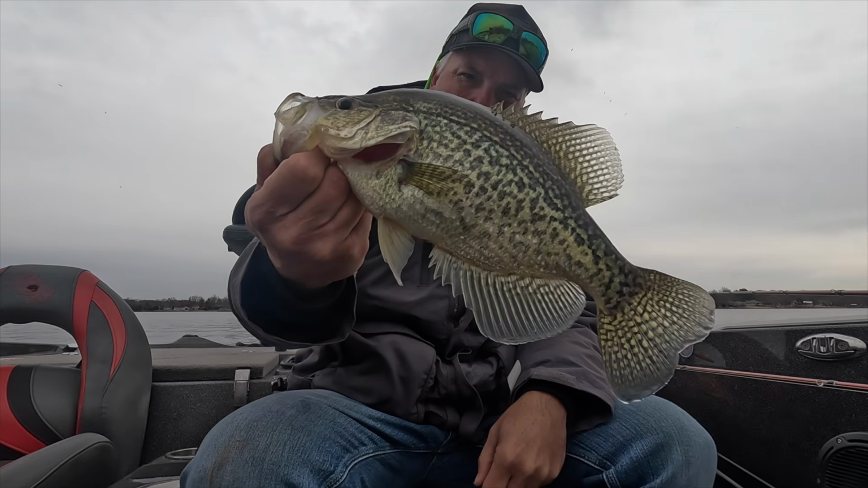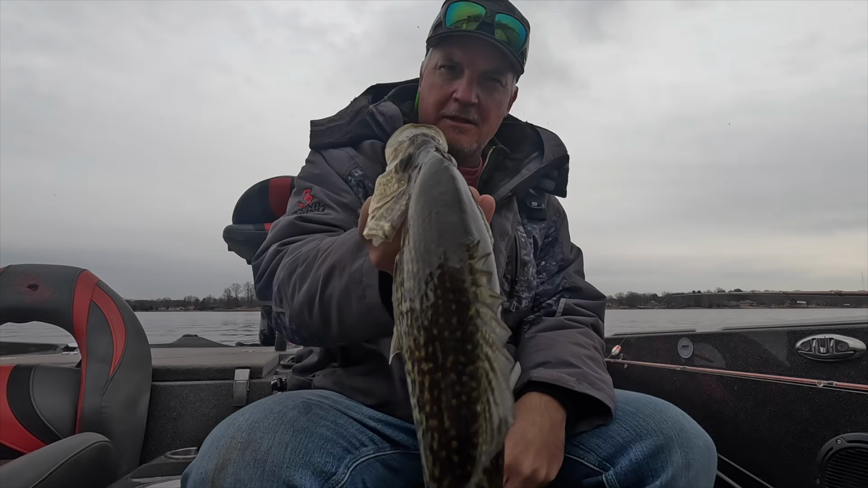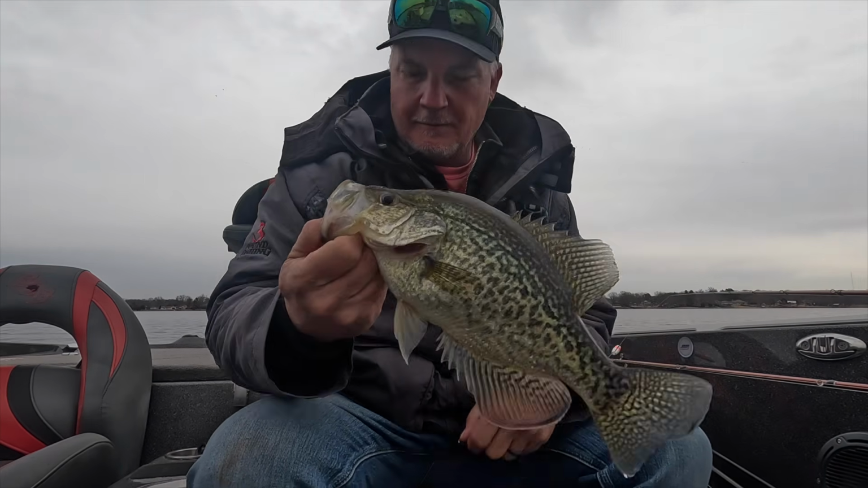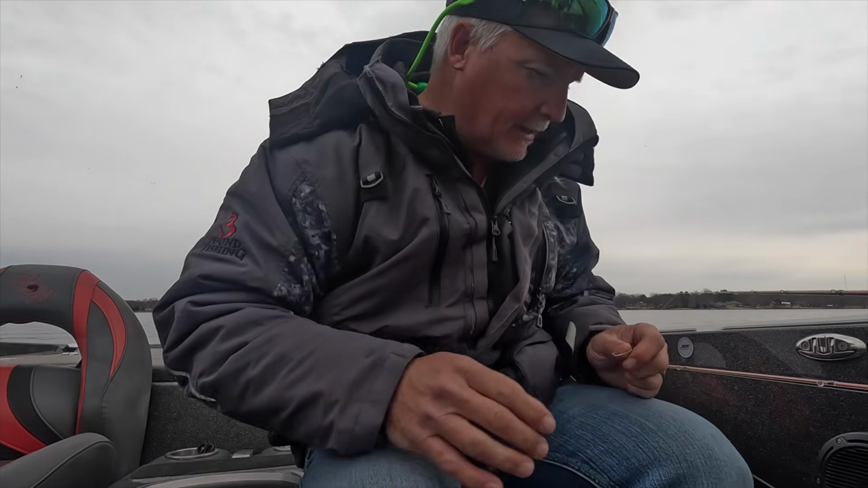Hammer right there. Big full belly, thick back. That's a beautiful fish. Again, we're just gonna keep it for pictures. We ain't cleaning fish, but we are gonna keep some for pictures, all that good stuff.